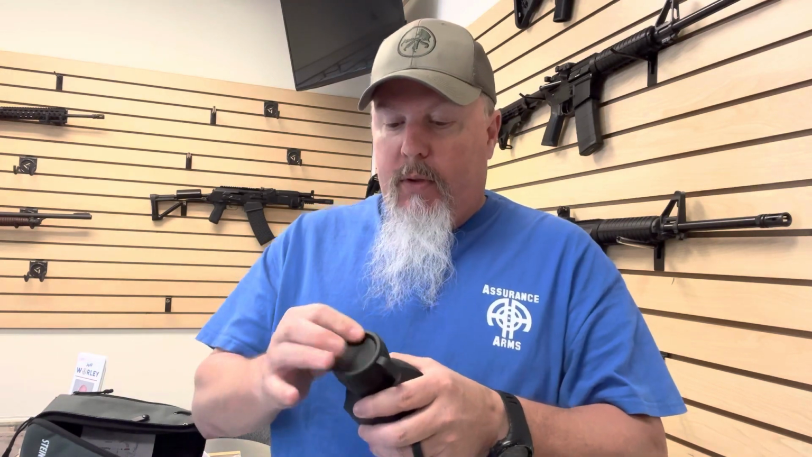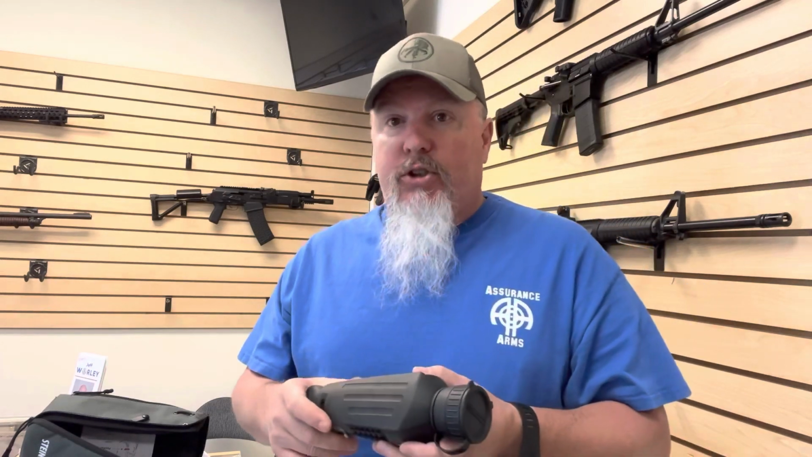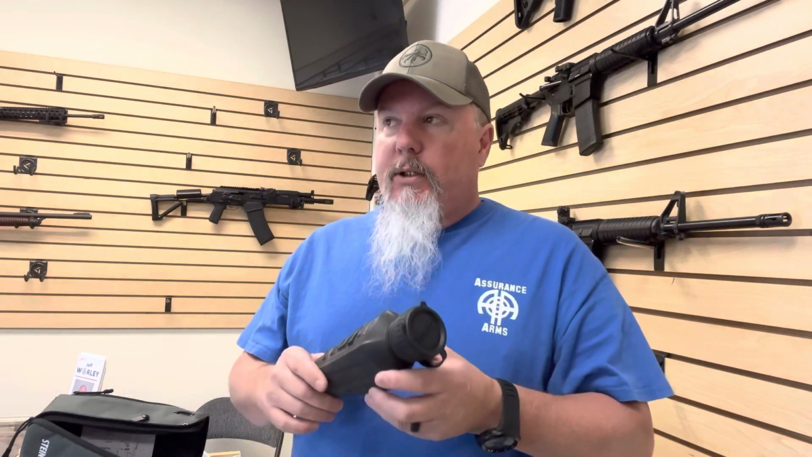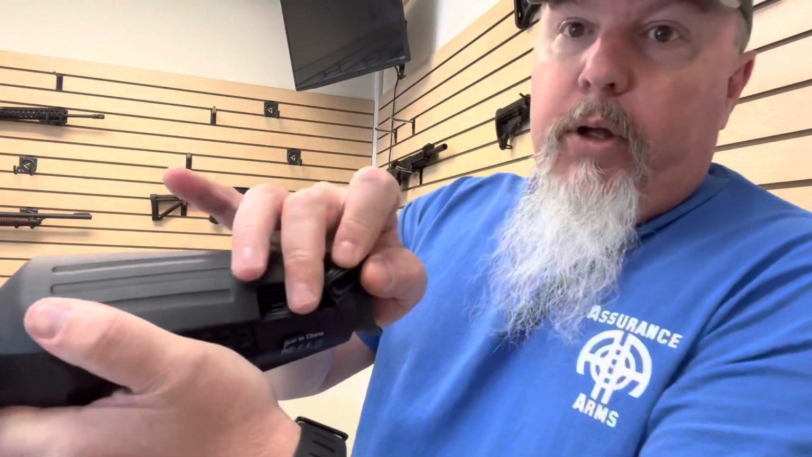So this one is a dealer sample. I think that there are some things, for example, the battery life, I don't think is as good as it should be. It'll run about 4 hours straight, just turned on, sitting, doing nothing with it. So 4 hours, I guess, is not terrible. But on the side of it here, you could plug it into power, right to the wall, and it would run forever.